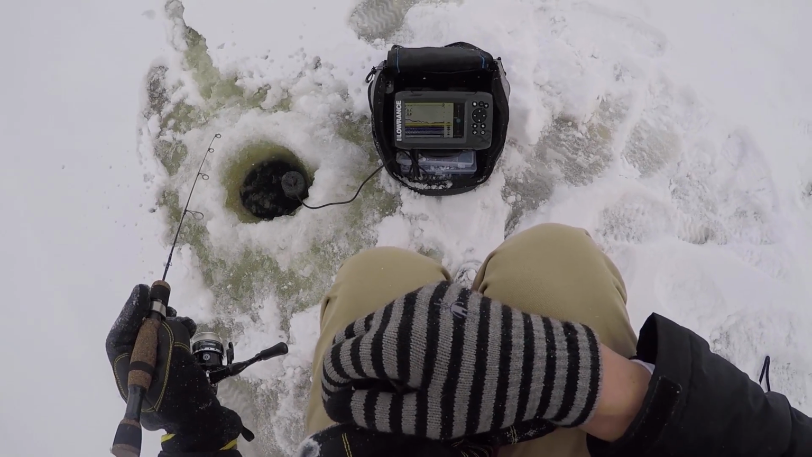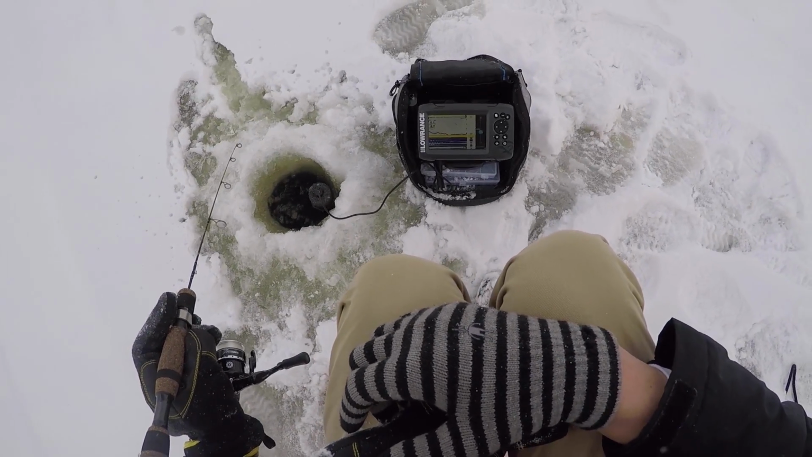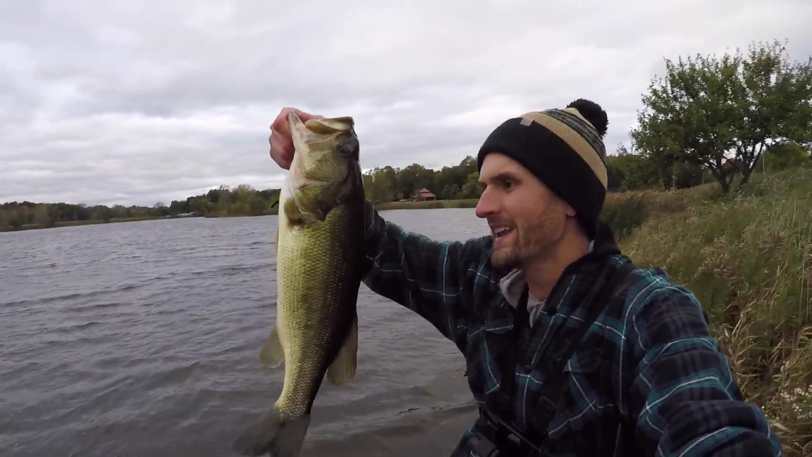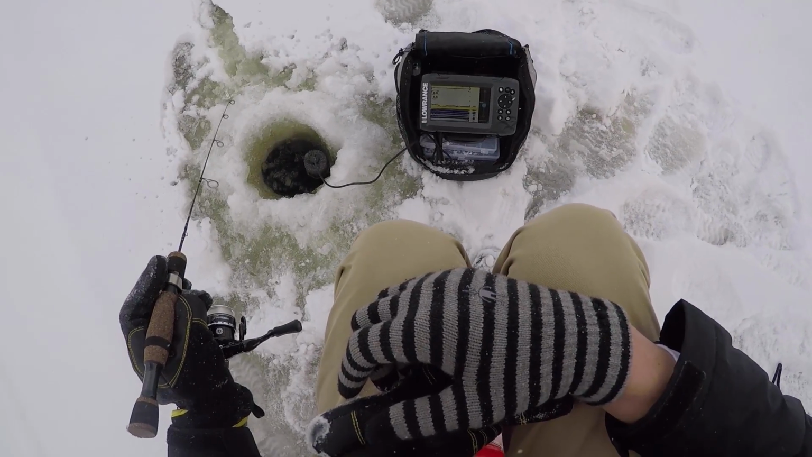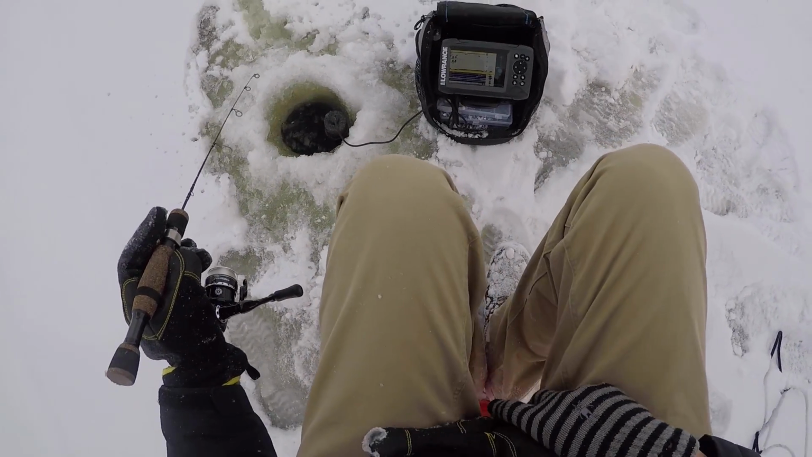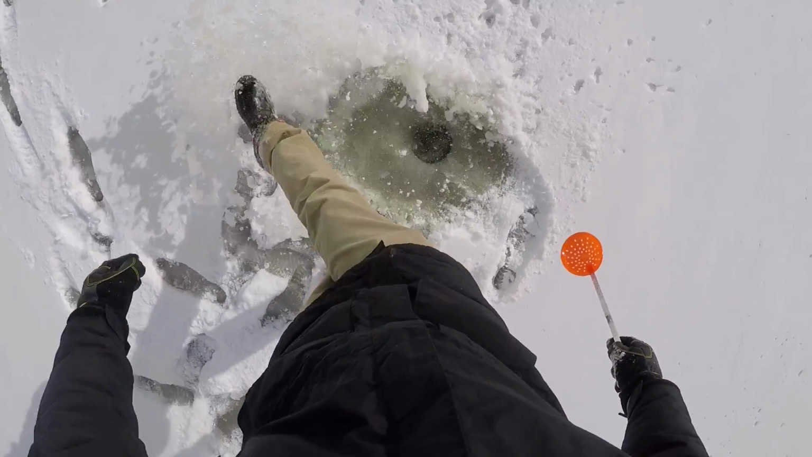I don't know what kind of population of bluegill they have out here, but I fished this spot for bass in a couple of videos, and there's some nice bass in here. So I'm hoping that there's some decent bluegill. Normally when there's decent bass, I would think there's at least a population of bluegill. So we'll see what happens.